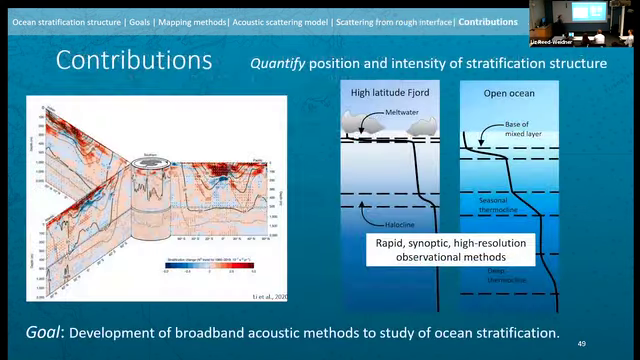And so I'm going to wrap up now by just talking a little bit about the general contributions of this work. I'll start with a reminder that ocean structure is changing. Human-based climate change is modifying particularly upper ocean structure. So there's this real need, and it's been noted in a number of papers, that we really need better information on stratification interfaces. Where are they? How are they changing? How's their intensity changing? And the goal of this work was to fill that need by developing these broadband acoustic methods to offer very rapid synoptic and high resolution measurements of stratification structure for measurement now and for monitoring into the future.